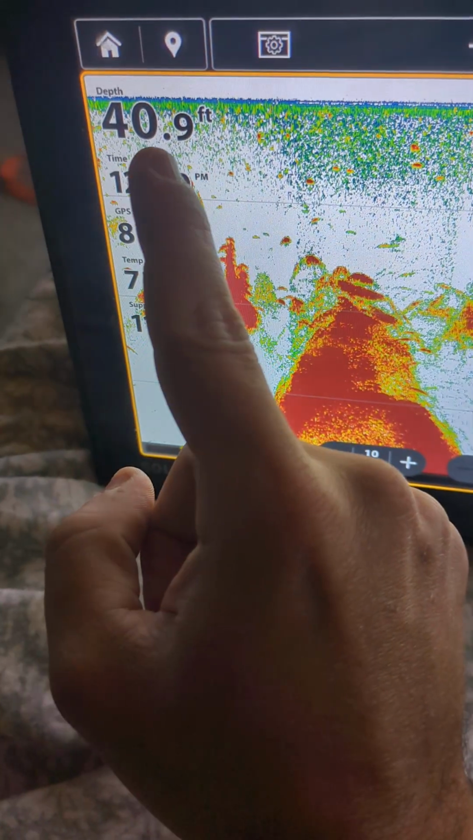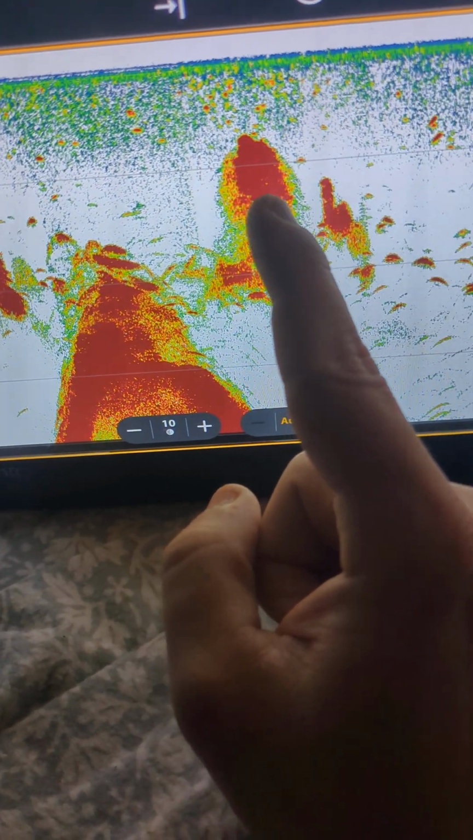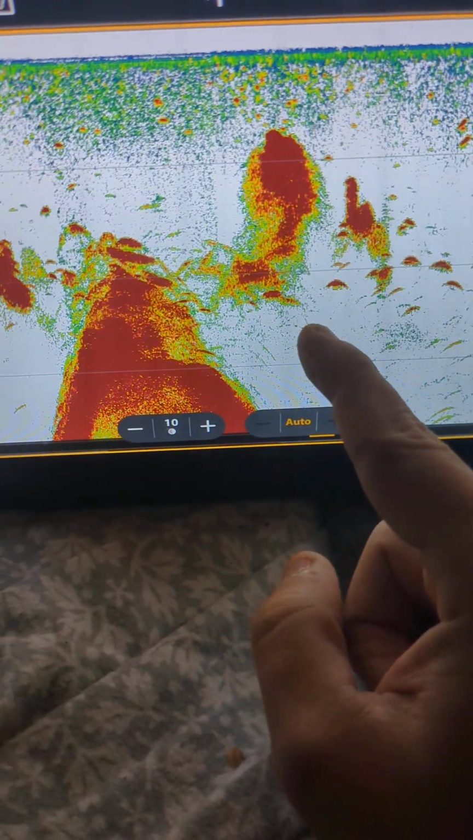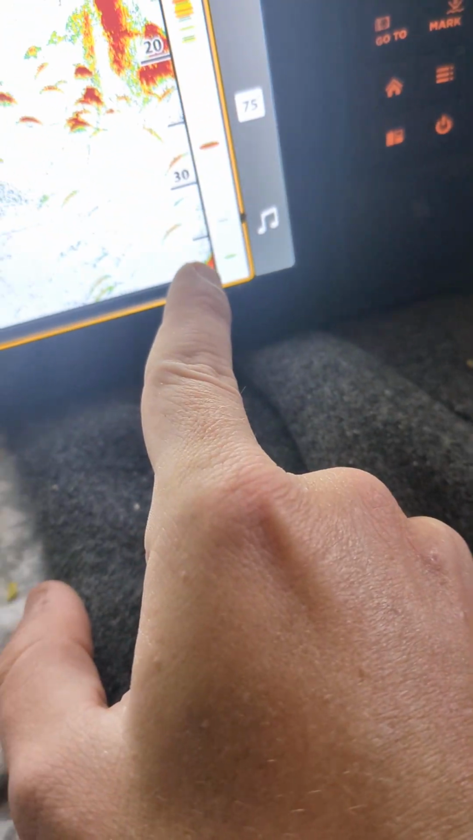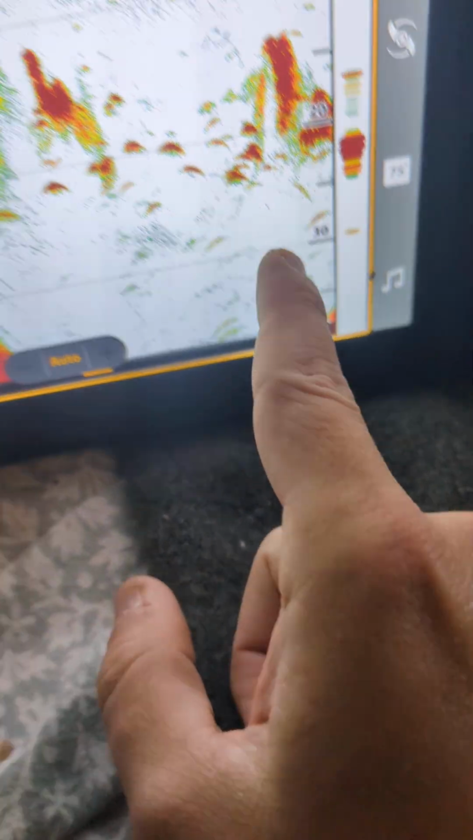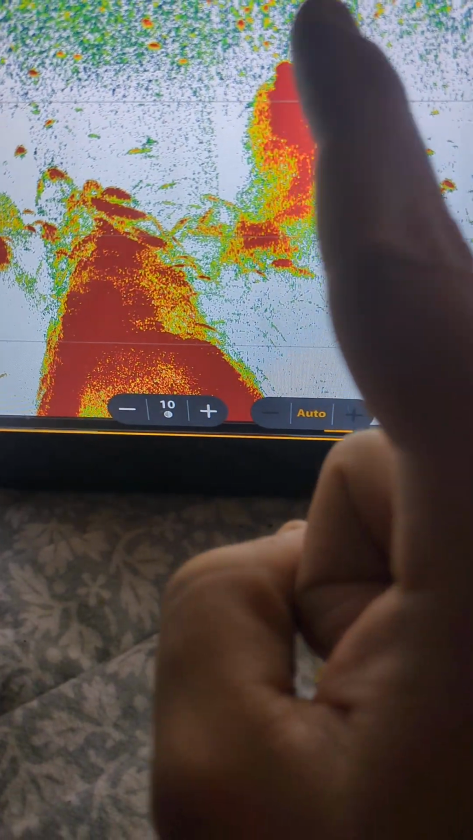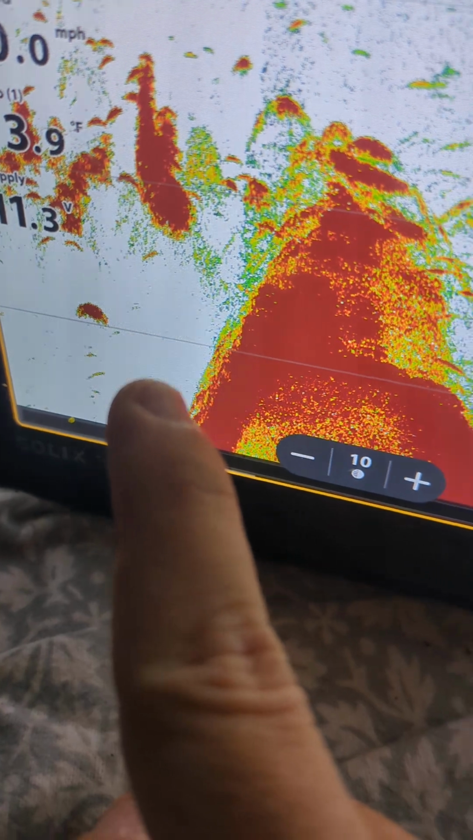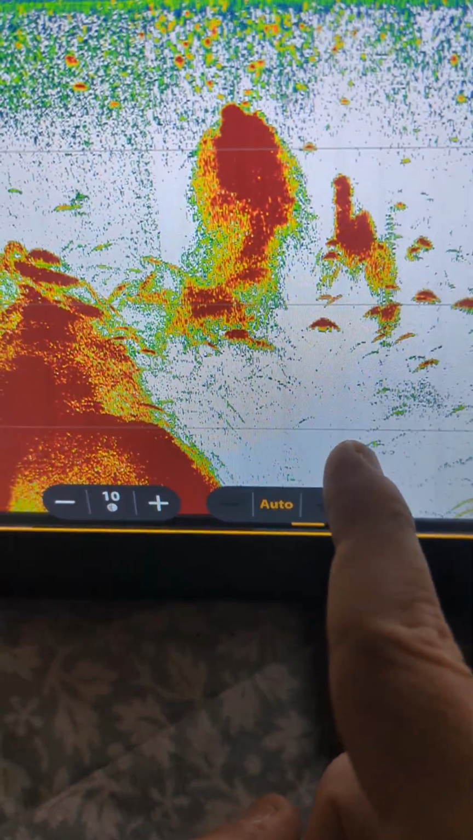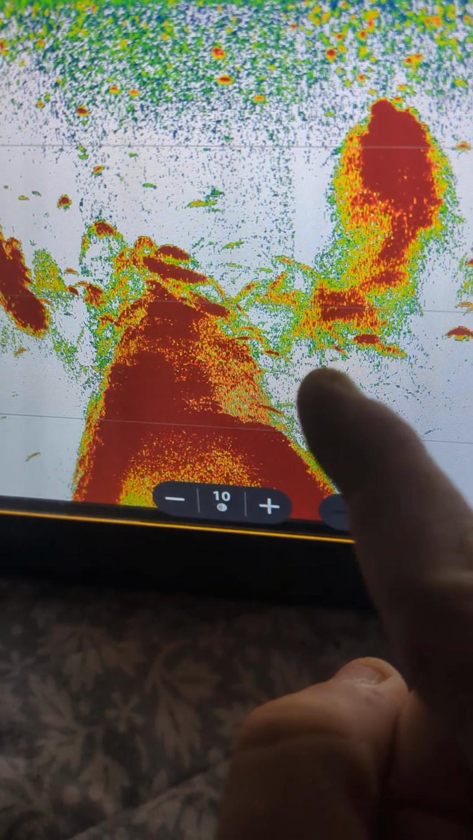And this is 41 foot deep, 40 foot deep. And the only way to really catch these is with a casting net. And this goes down to 40 feet. Anyways, that's bait fish, casting net, catch them. And then these little arches right here, those are the fish you're after. Then this is plankton and whatnot.